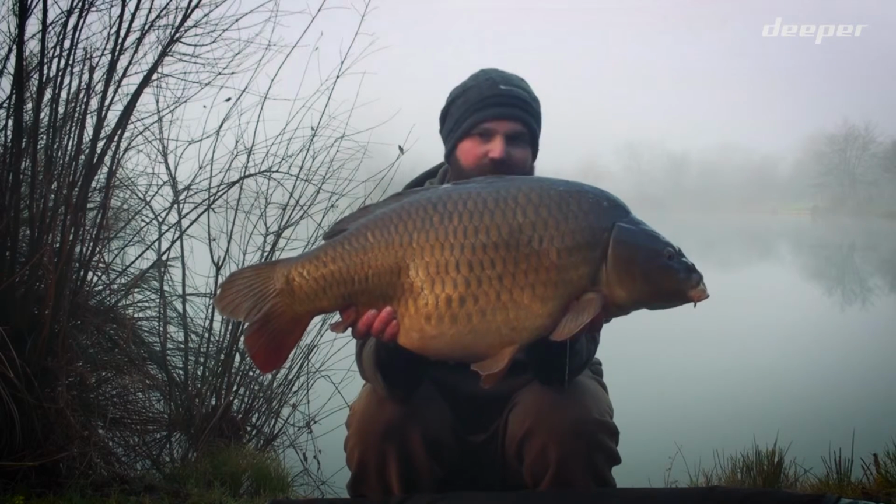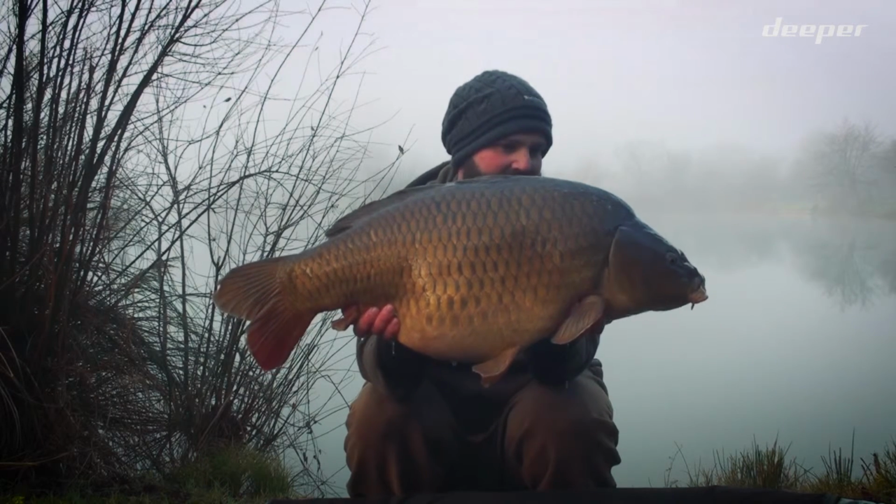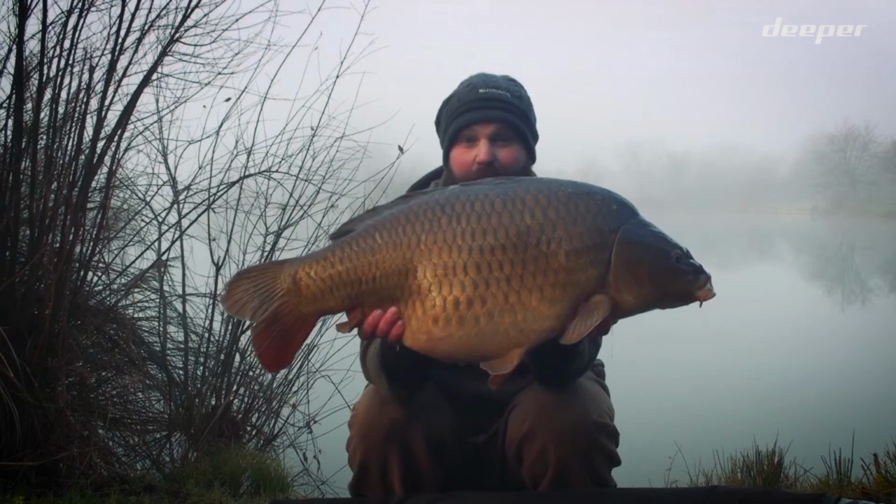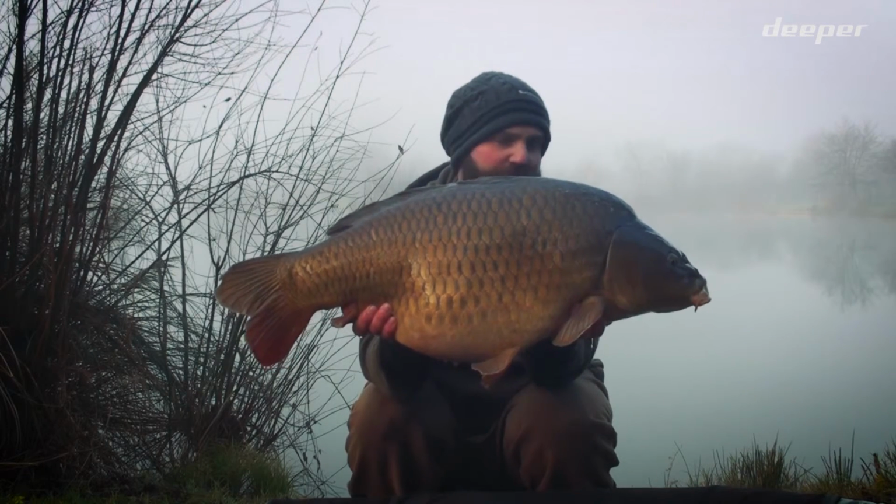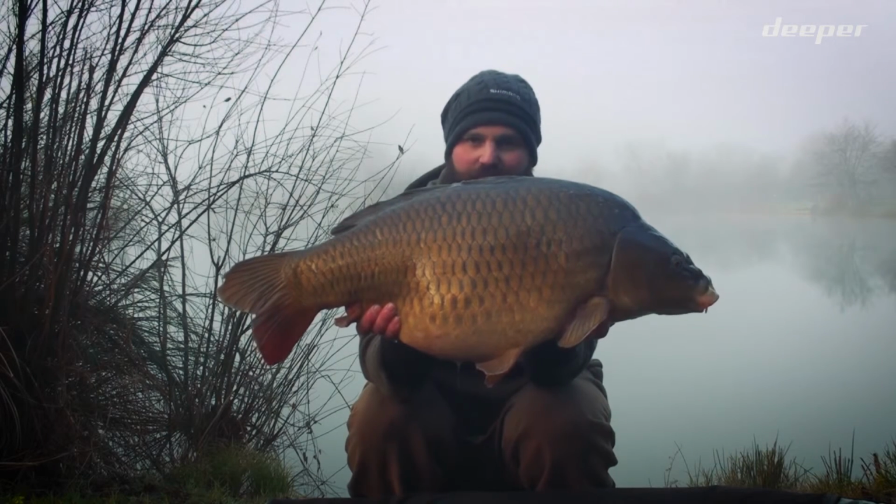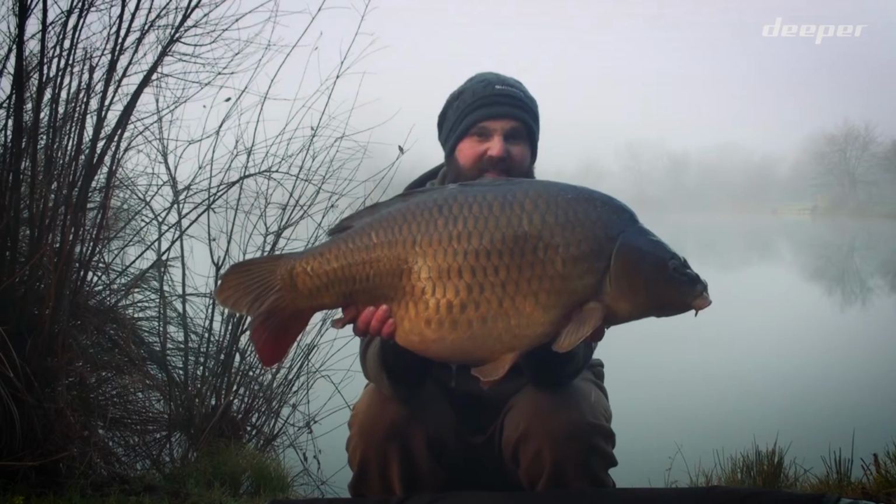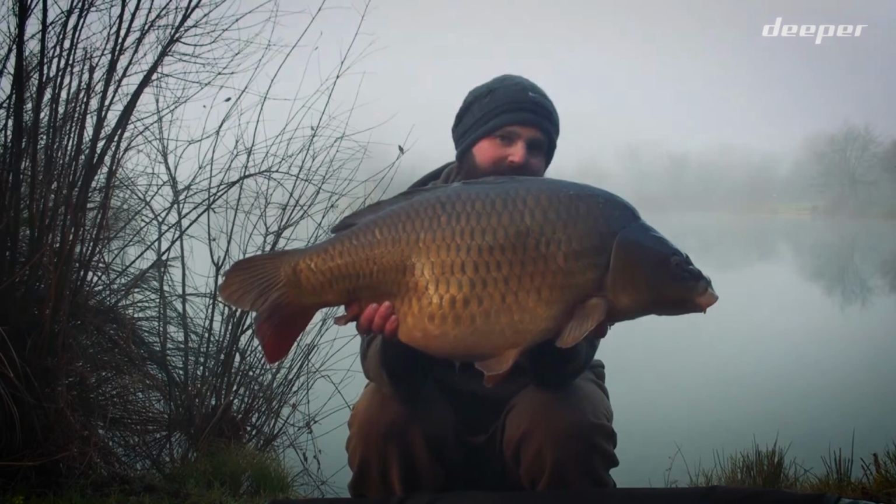So finding the fish, getting the baits out to them, great use for the Deeper in winter. As I say, it can be a big edge, especially when you're fishing short sessions. You really need to find those spots you want to be in. I'm going to slip this one back, pack up and get on the road.